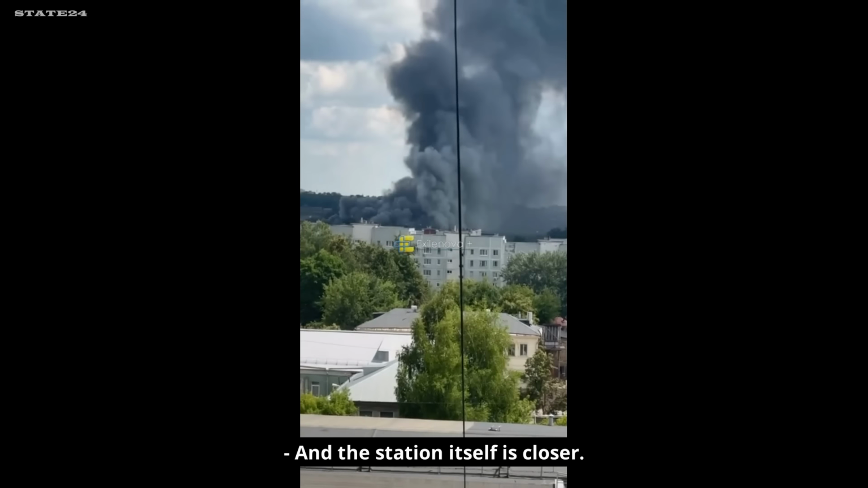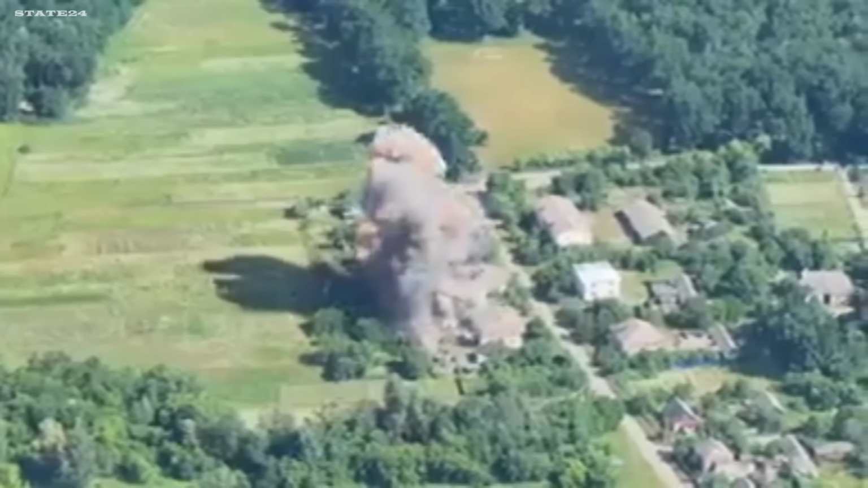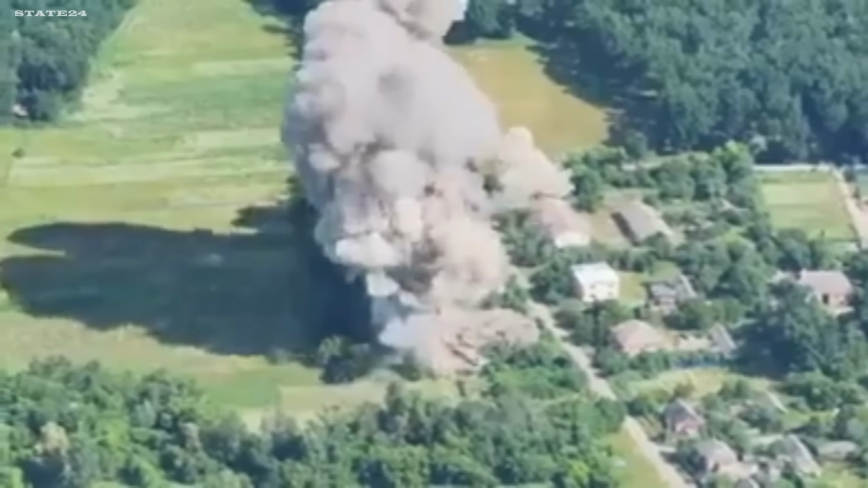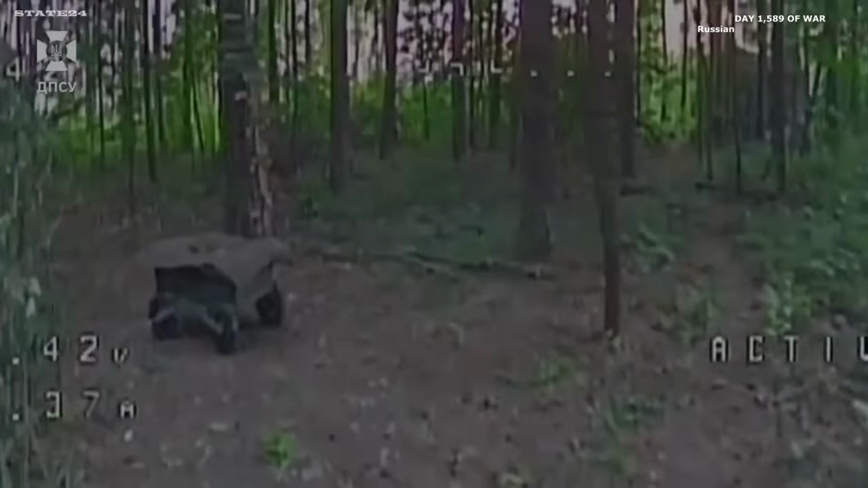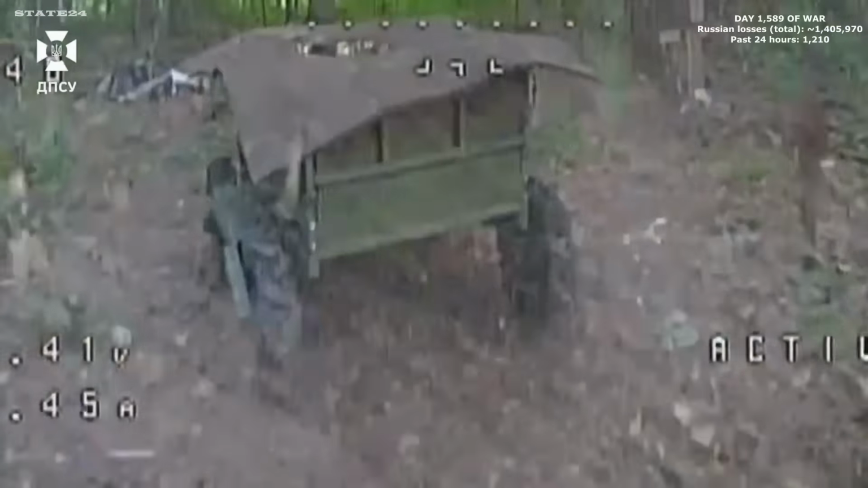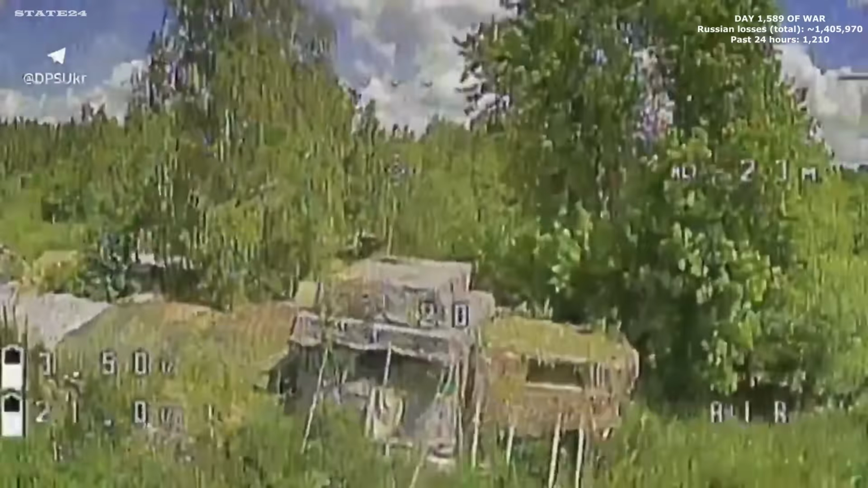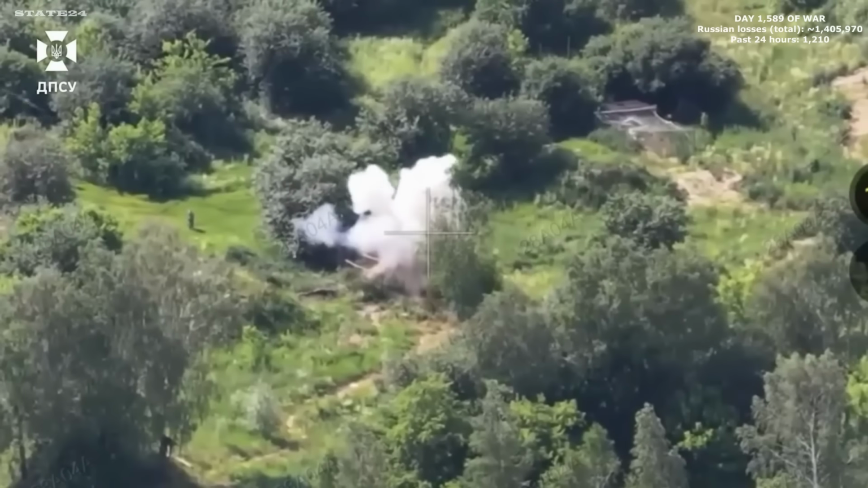A Russian FAB strike on Ukrainian positions in Krasnopol, Sumy region. These are large, unguided gravity bombs, cheap, devastating on impact, and a weapon Russia has increasingly relied on across this front. Every day, the same patrol along the border, watching, waiting, scanning the tree lines. The moment something military appears, the response is fast. Checkpoints, dugouts, vehicles. Nothing stays standing for long. This close to the border, there's no room left for them.